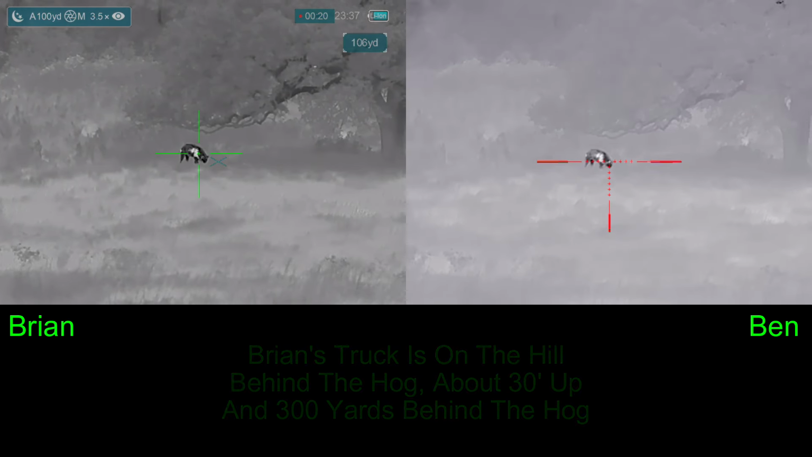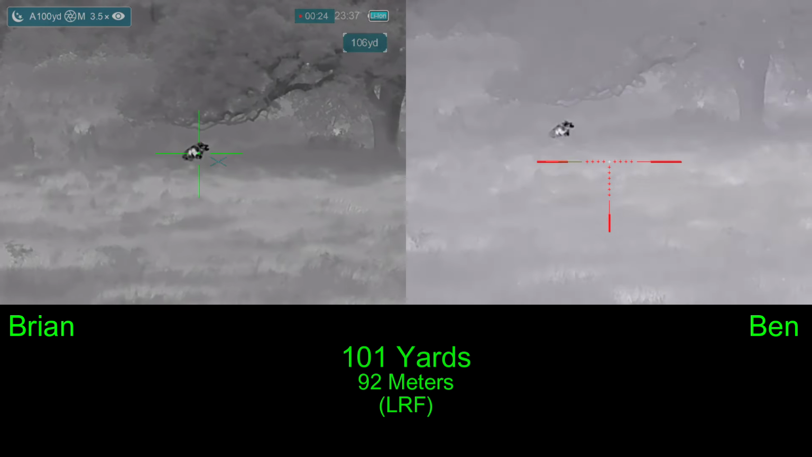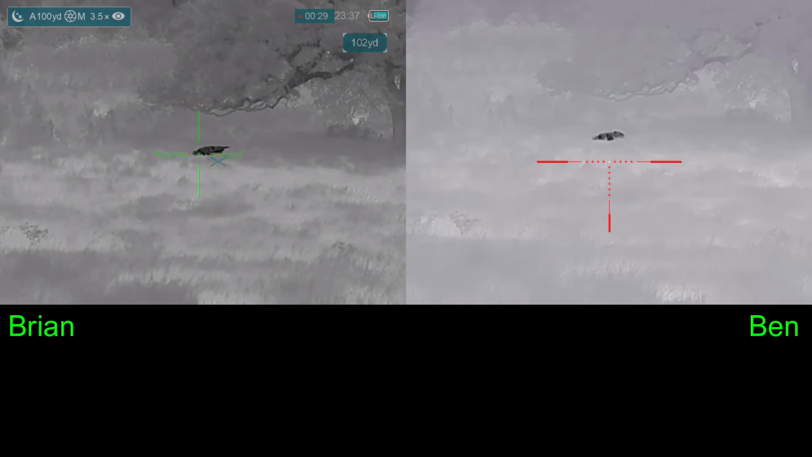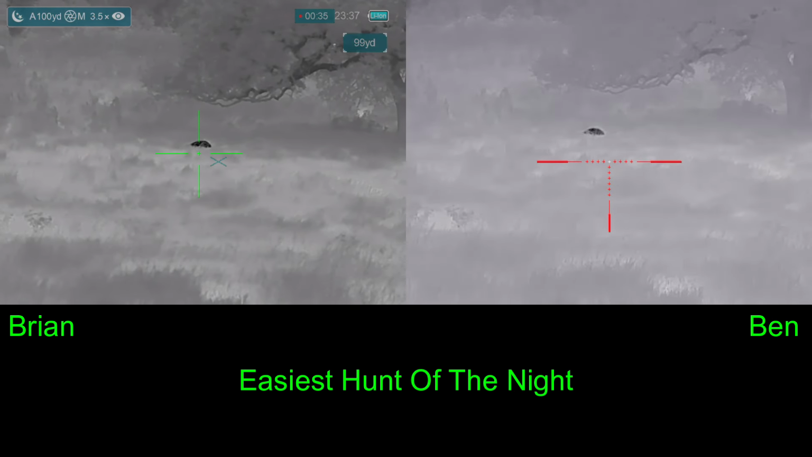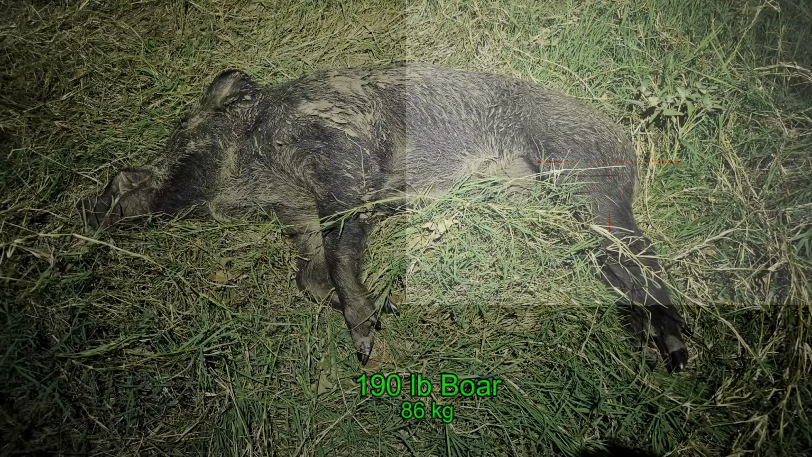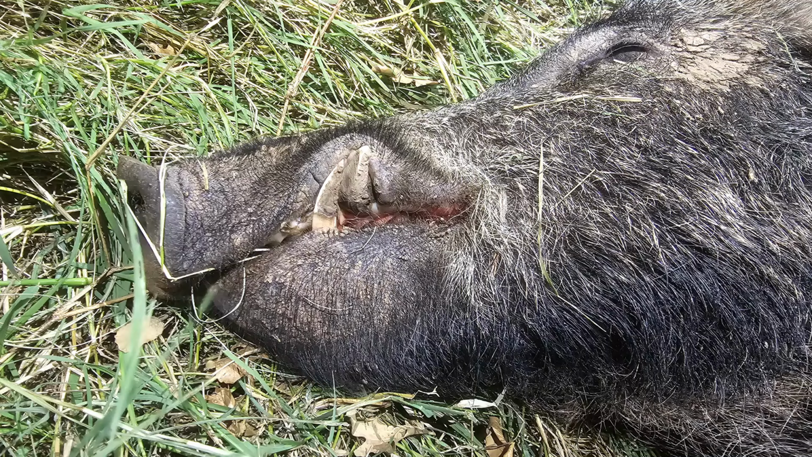Shoot ready? Shoot ready. 3, 2, 1. Two shots, 2 hits. Fist bump, boom. Safety on. Safety on. Record off. The hog turned out to be a 190-pound boar who was working on a nice set of cutters.